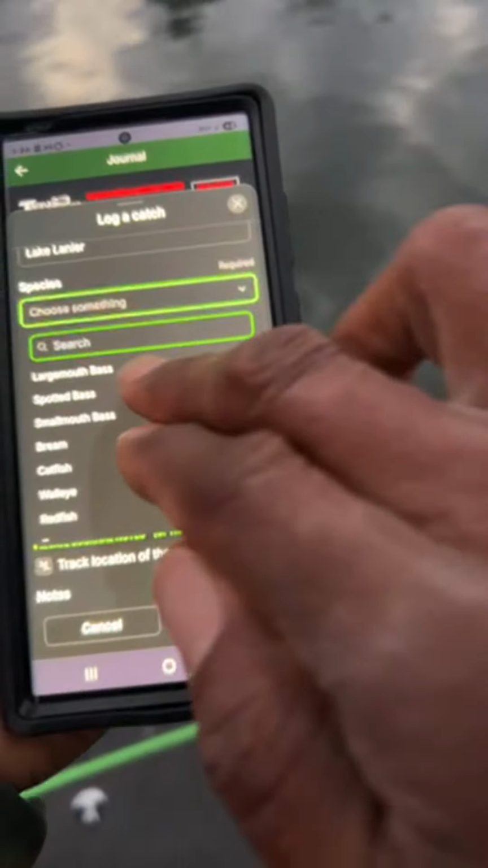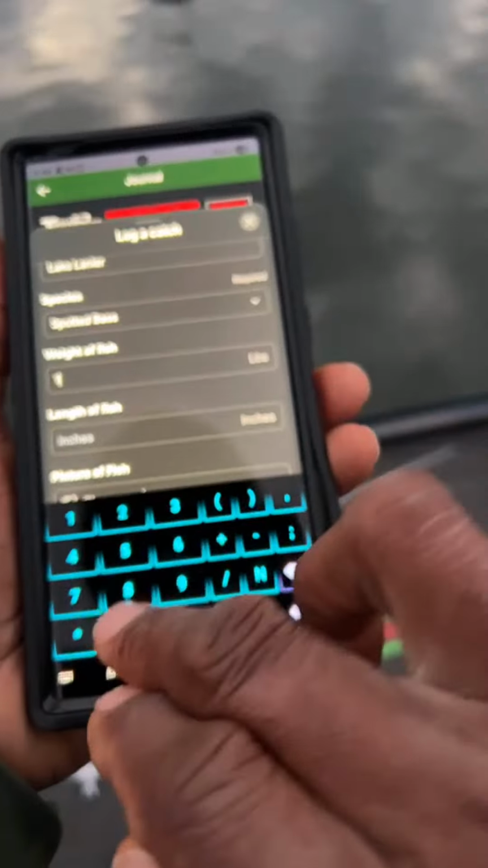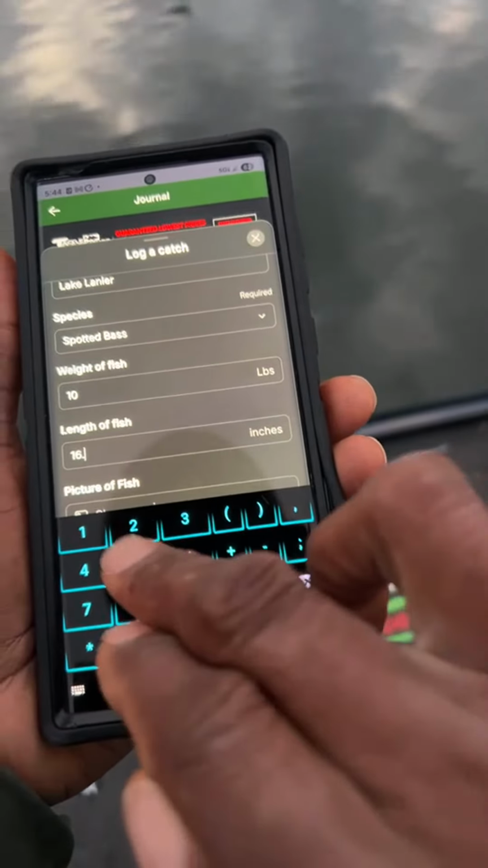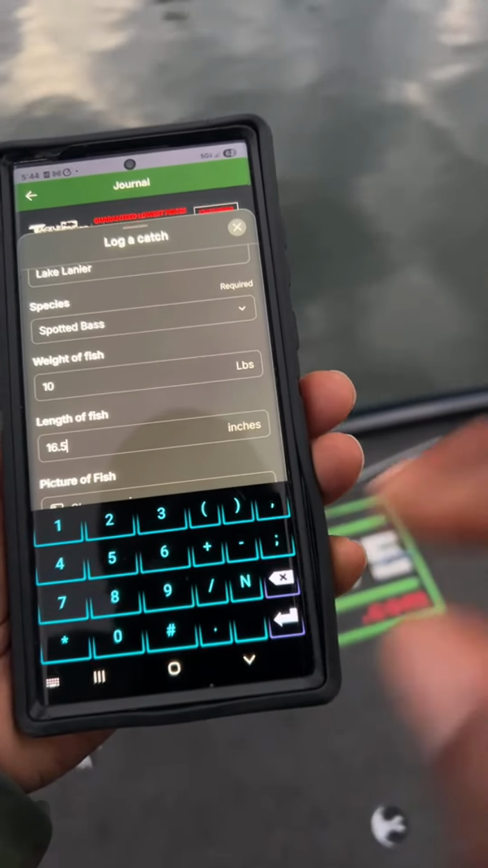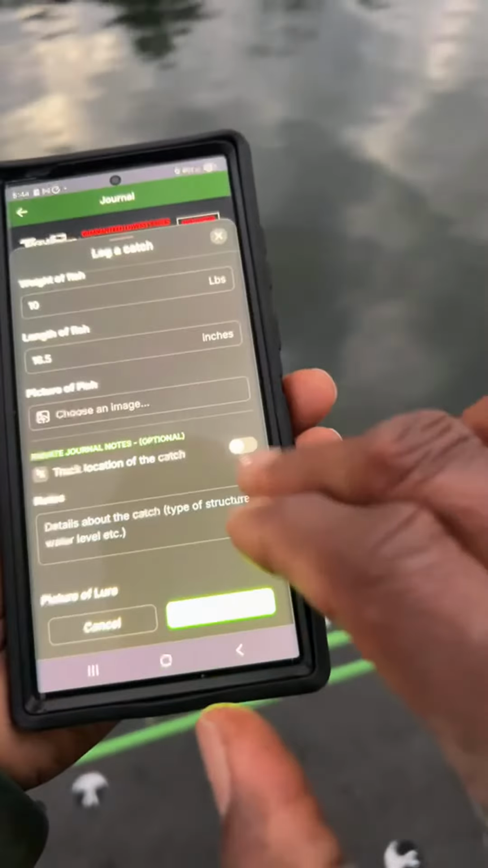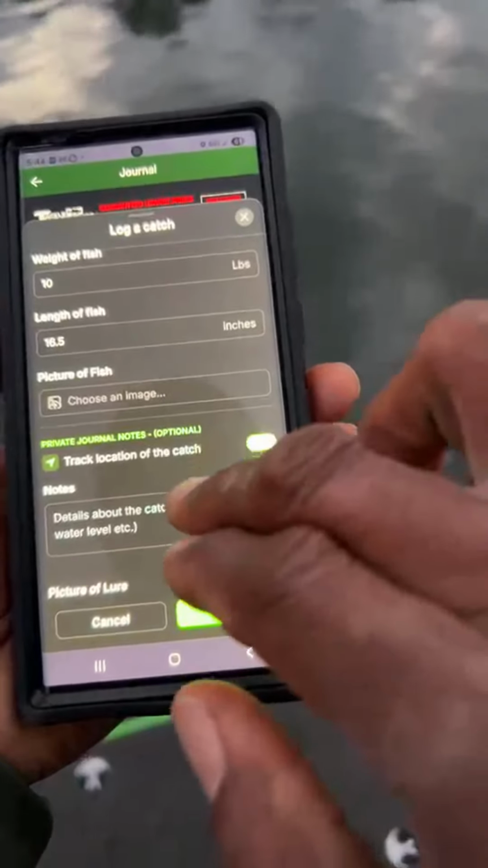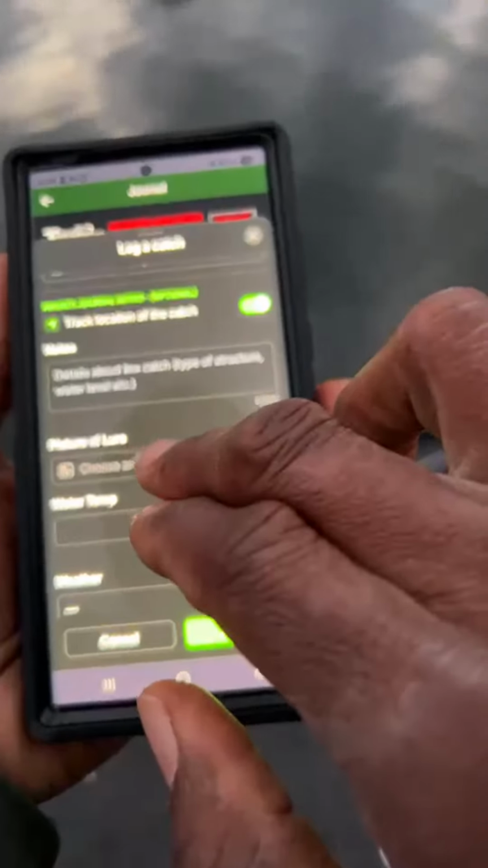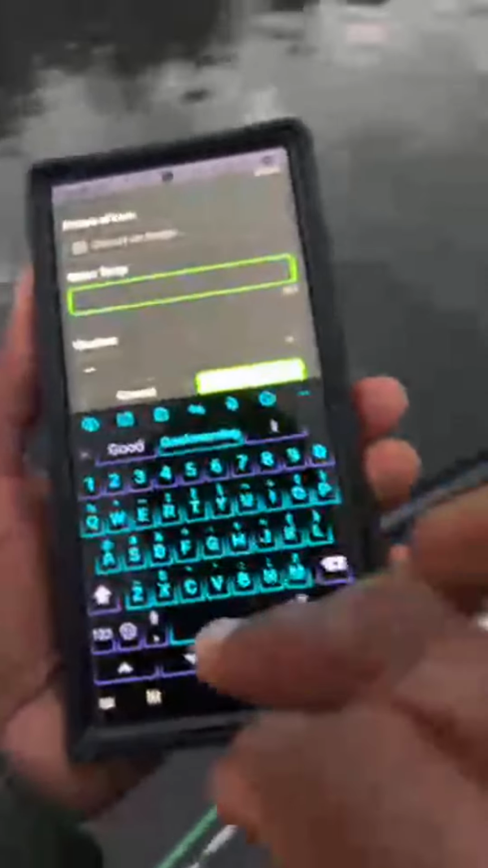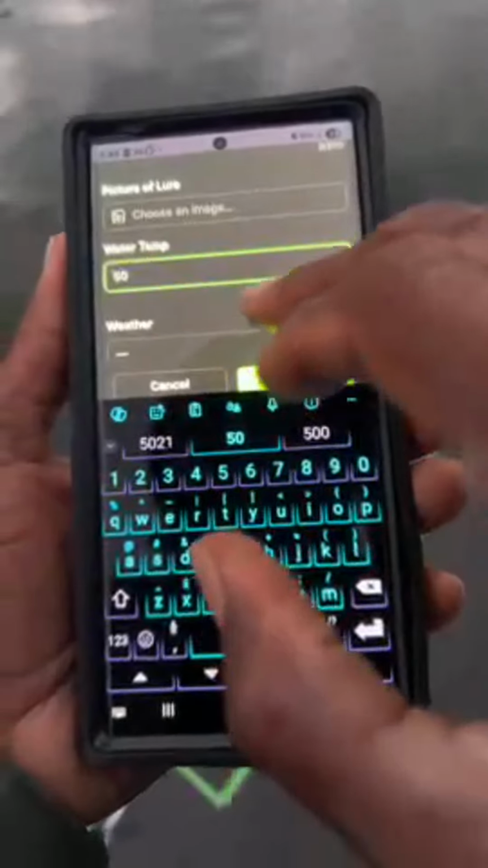All right, and I'm watching the shot clock, guys. See how much more time you have left on the clock. I don't know the weight yet, so we'll just put 10 pounds in there for right now. Inches, it was 16.5. Picture of the fish, we'll add that in just a second. Let's turn the tracking on. Picture of the lure, we'll add that in just a second. Water temp is 50 degrees. Man, the scale's still open. It's been a long 10 minutes.